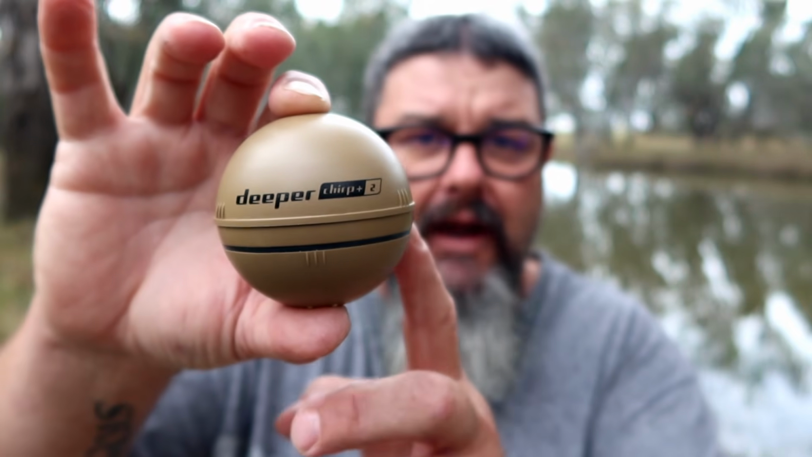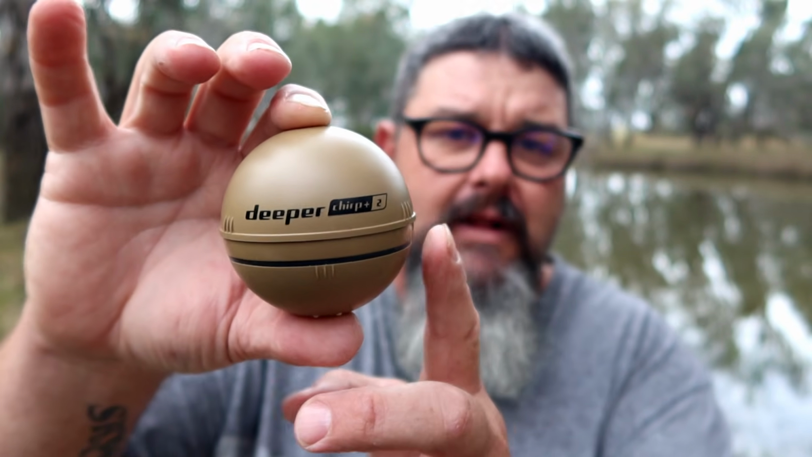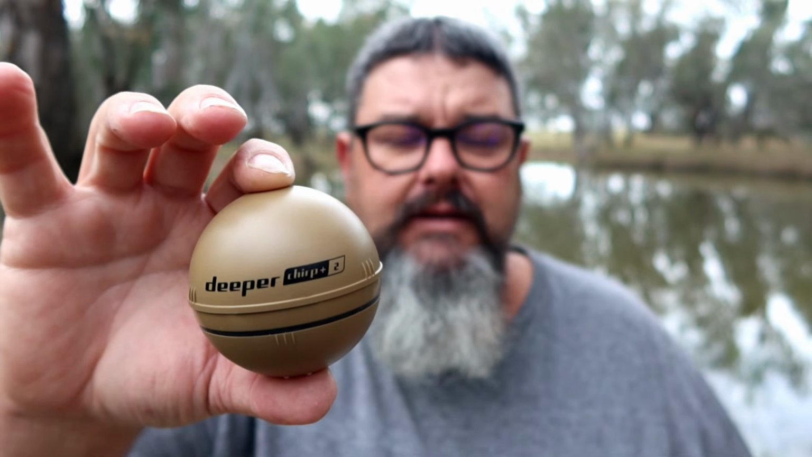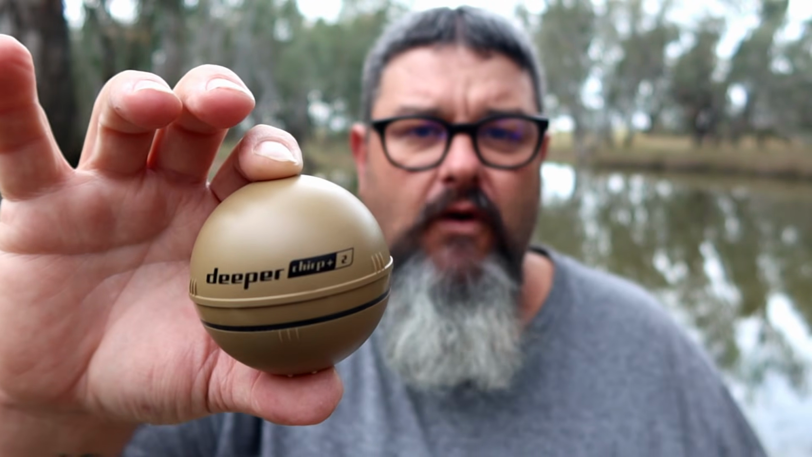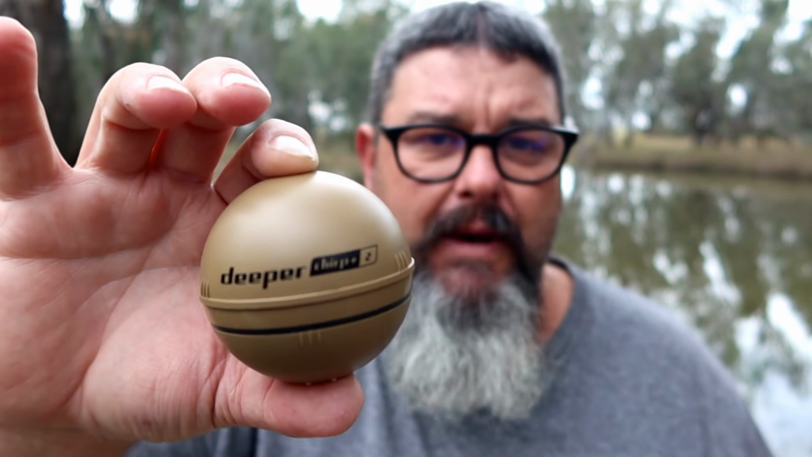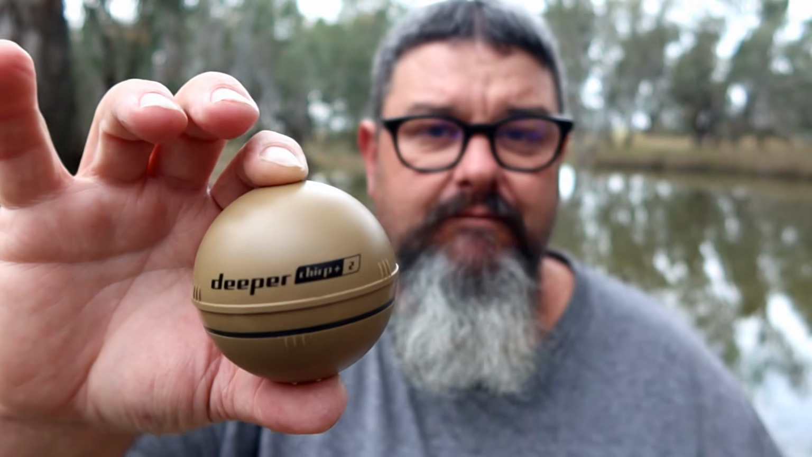The big upgrade has been to the battery life. The Deeper Chirp Plus, the green, the hand grenade that I use, that has a battery life of up to 6.5 hours. The Deeper Chirp Plus 2 has a whopping 15-hour battery life, or up to 15 hours of battery life.